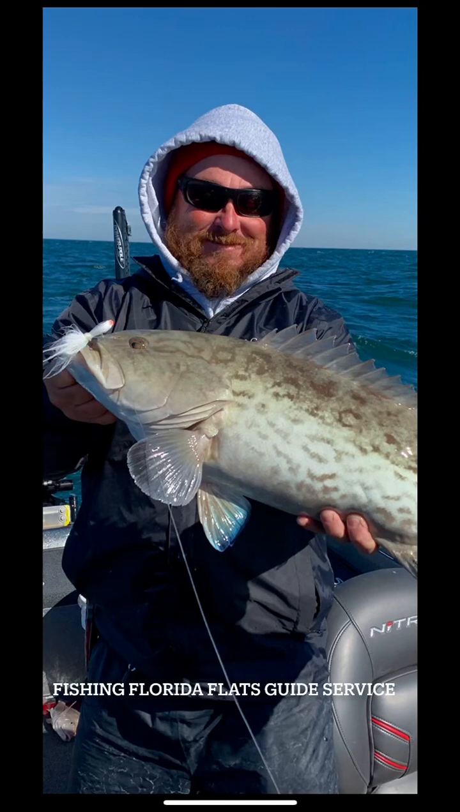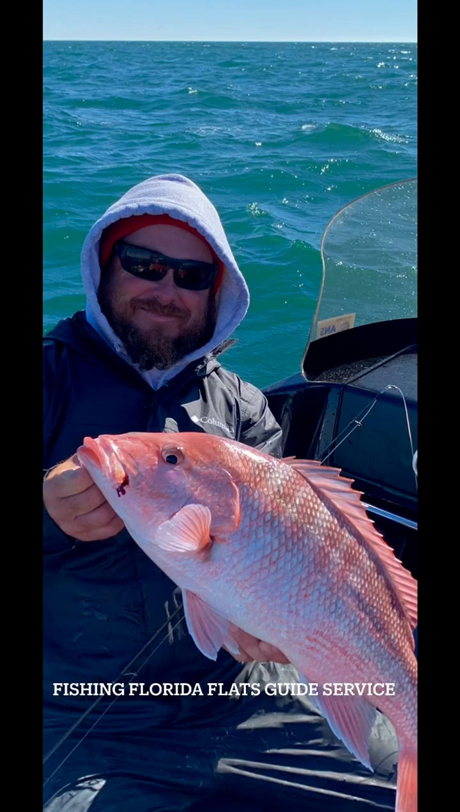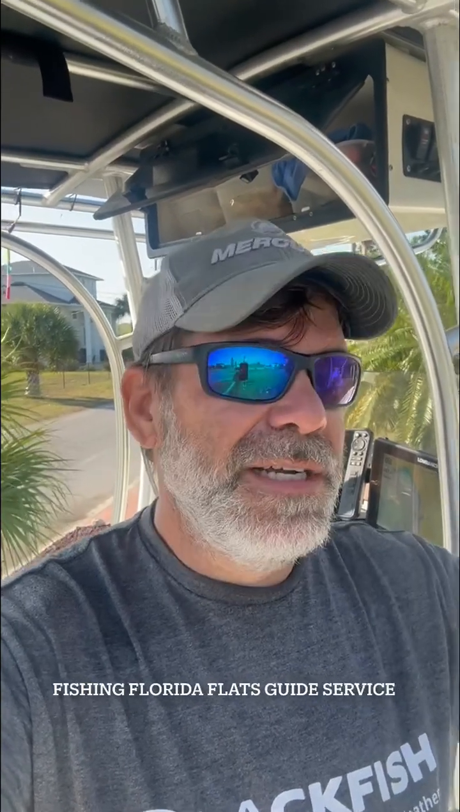Another way is, just like up north, start to network with people. I got real lucky early on when I got down here. I happened to meet a guy, Mike Raybon. He's now one of my best friends. He helped me out. He was learning how to guide out here, I was learning spots. We shared information, we shared waypoints, and just kept expanding to more and more areas.